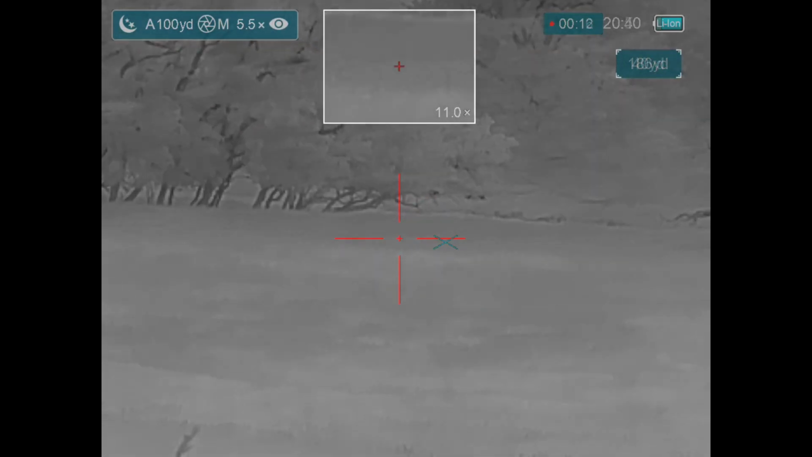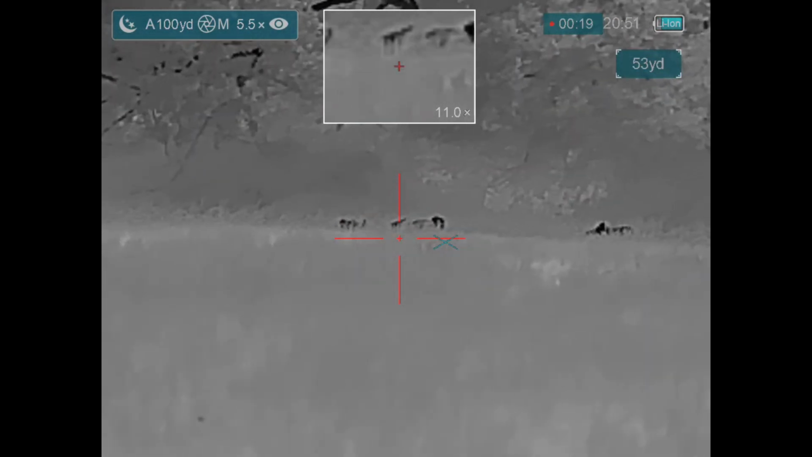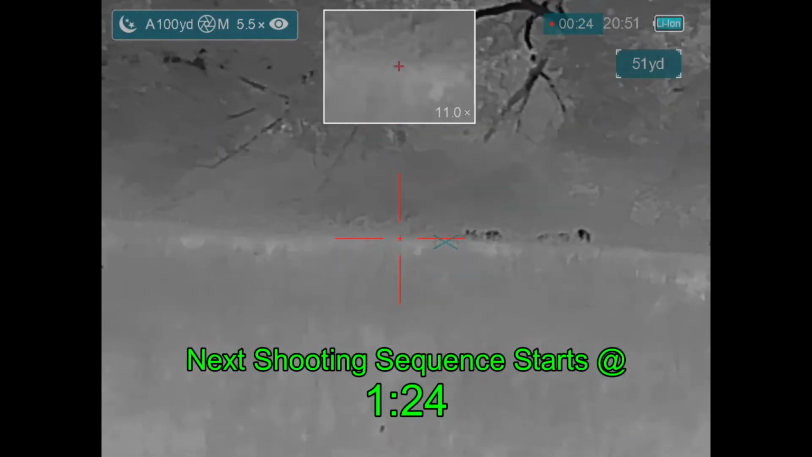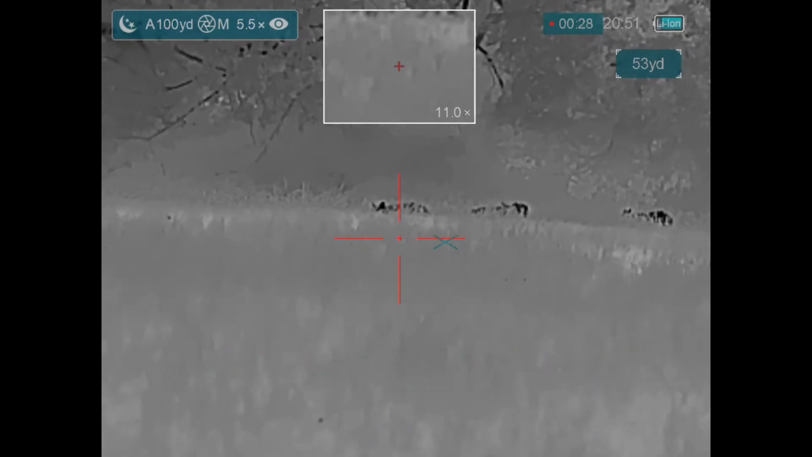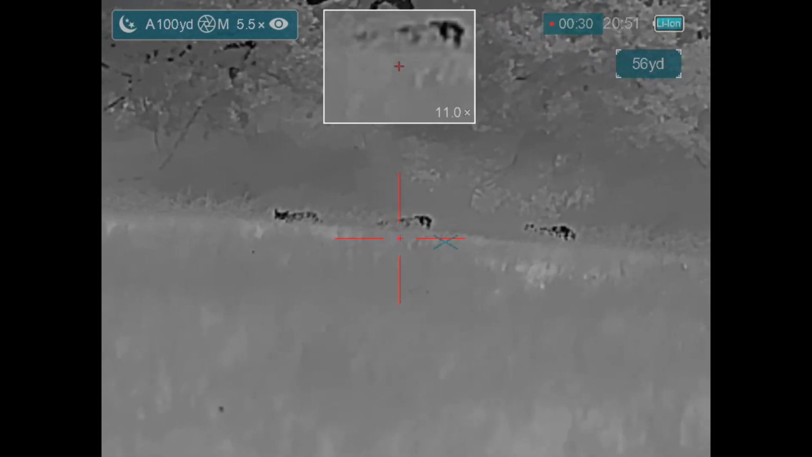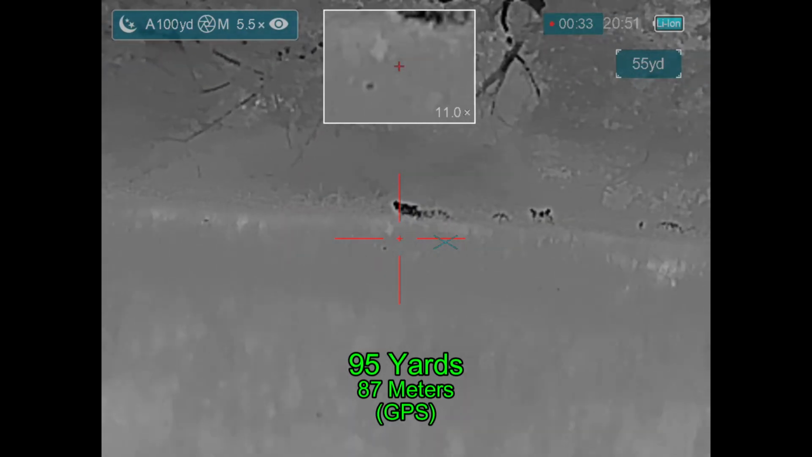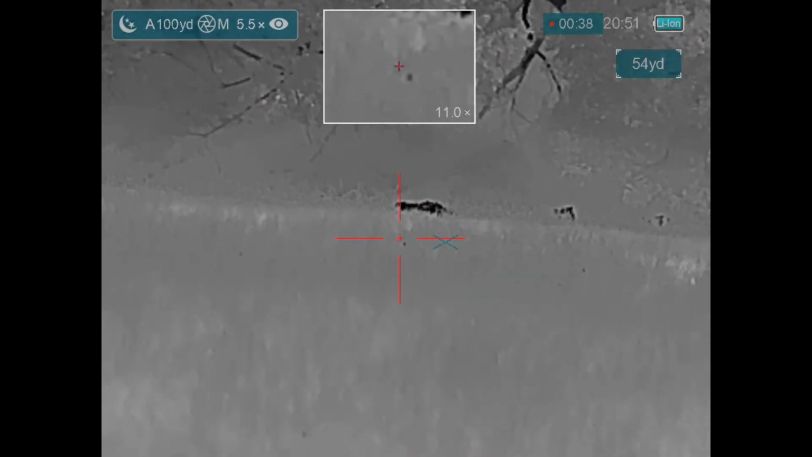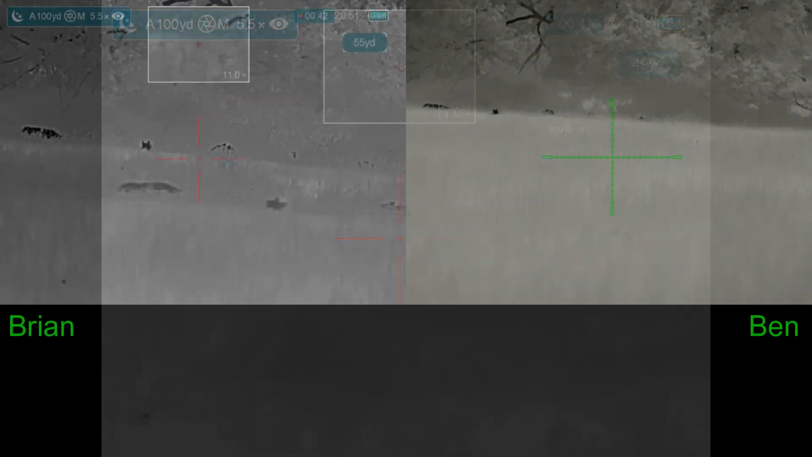I really like how this video turned out, so I'm including almost all of the footage from the entire night. However, this makes for a really long video, so I'm including these labels showing when the next shooting sequences are coming up. I'll do this for each shooting sequence in the video, saying either what the time mark will be or how many seconds away the next shooting sequence will start, for those that want to skip ahead.